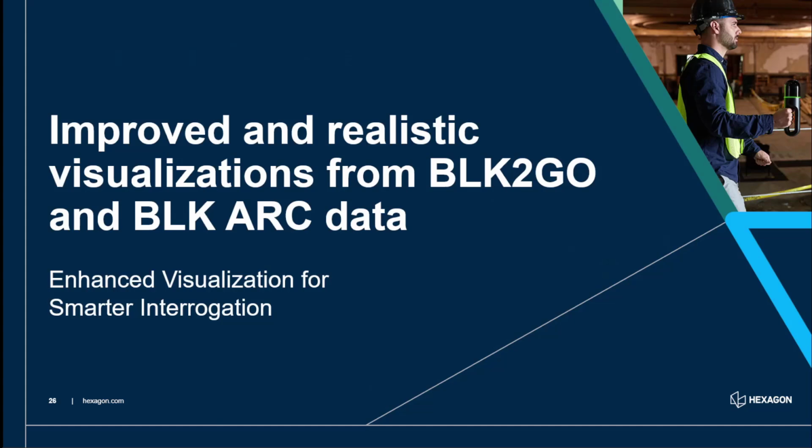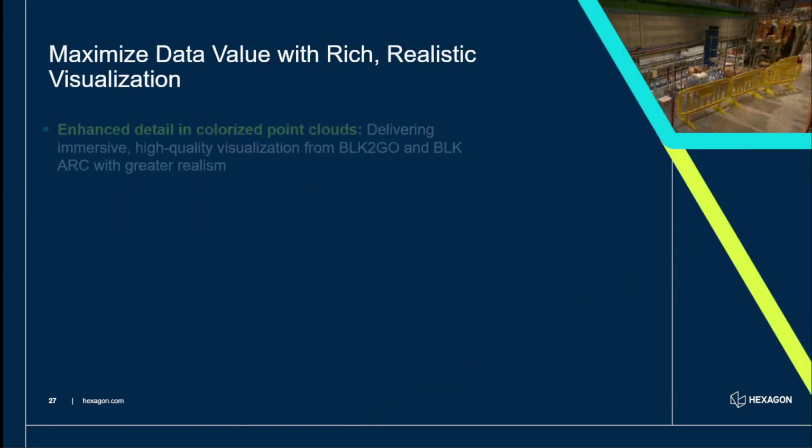Now this is a really important one. Lots of you have got BLK2GOs and BLK ARCs. We know that because we can see the stats of the file formats that are getting uploaded. So what we're going to look at now are some of the improvements to the processing of B2G files. If you upload a B2G file directly to the platform, the output, and this will also filter down into Reg 360 Plus as well, will have that improved look and visualization across the whole software portfolio. But this is where, from my perspective, it makes an impact today.